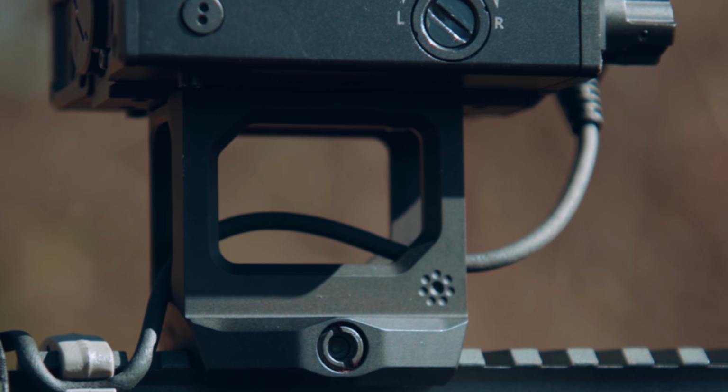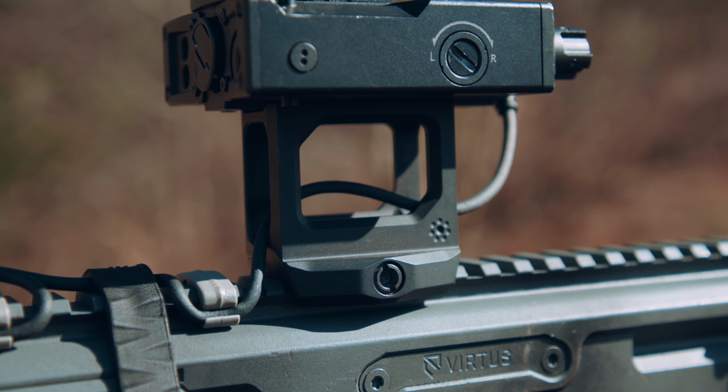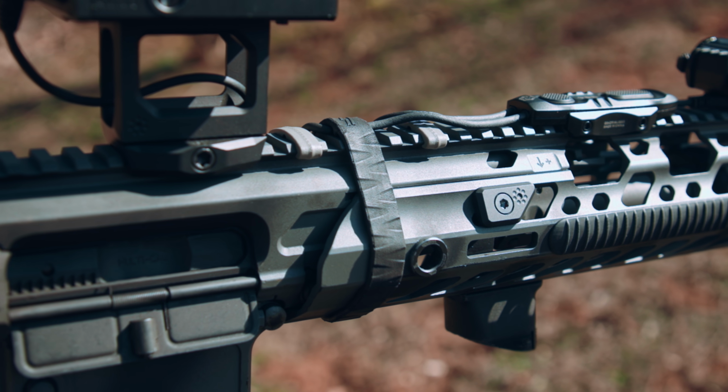And the AMMJ is mounted to an Arisaka. I believe this is a 193 mount, so it's kind of high. I probably didn't need to mount it that high. And I routed the wire through the mount to kind of secure it, and I kept those secured with this Strike Industries tension band thing.